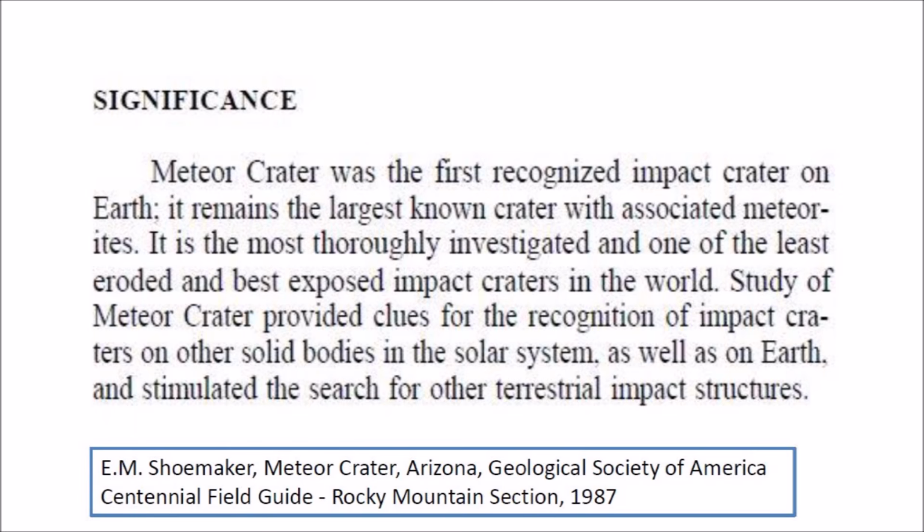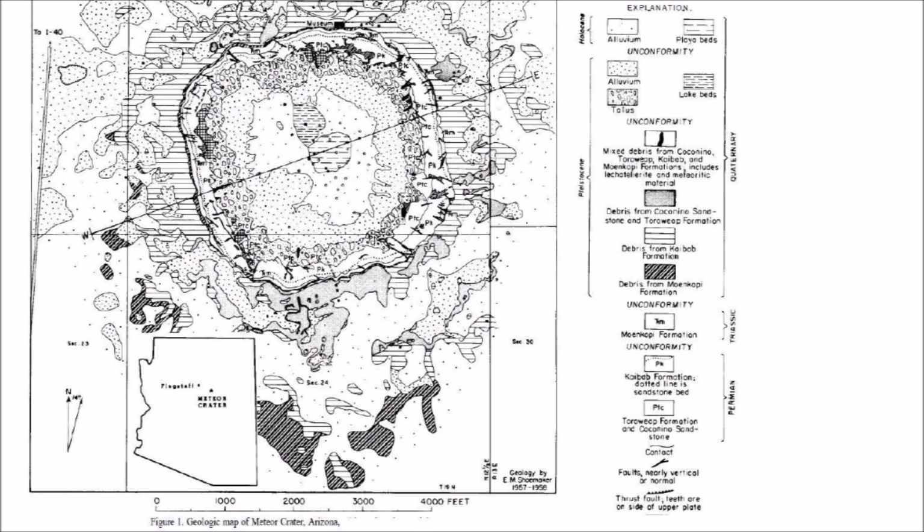Study of Meteor crater provided clues for the recognition of impact craters on other solid bodies in the solar system, as well as on Earth, and stimulated the search for other terrestrial impact structures. The guide by Shoemaker provides a geologic map of Meteor crater with a detailed description of the terrain features in and around the crater, including the inverted stratigraphy along the rim.